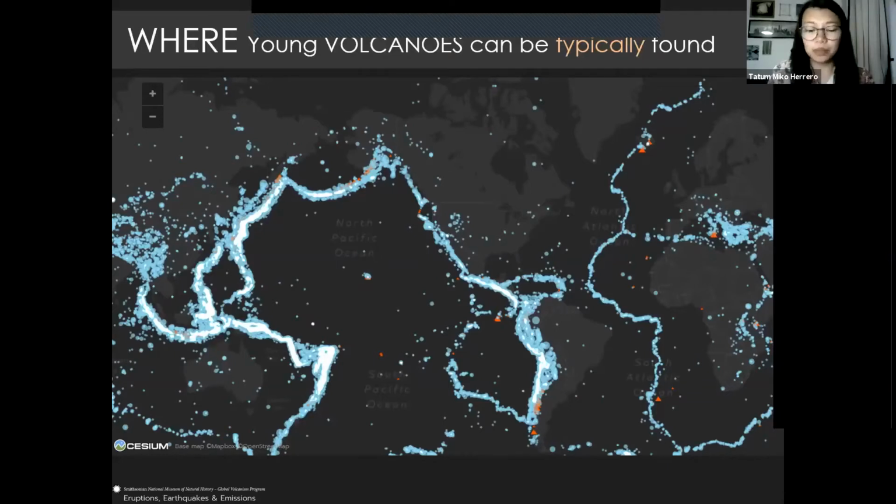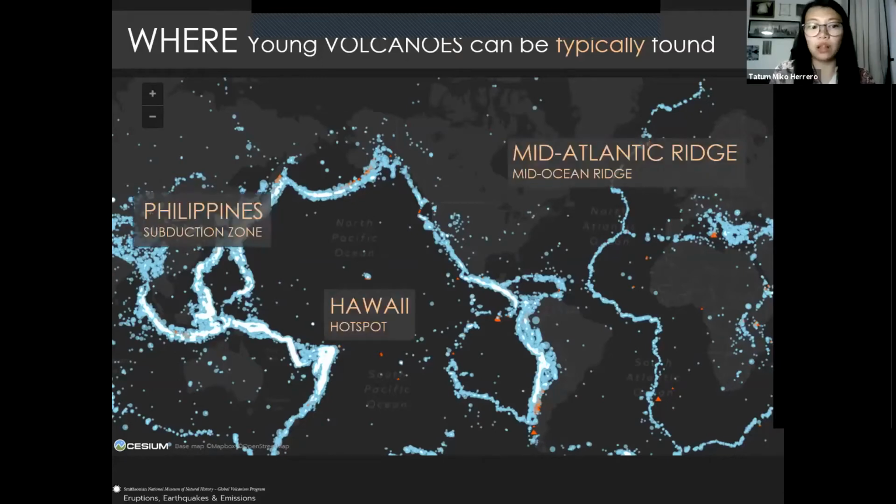For example, we can go along subduction zones, such as where the Philippines is. We can also go to where we have hot anomalous areas in the crust that we call a hotspot, like in Hawaii. Or we can go to where the plates are tearing apart and spreading and creating new ocean floor, along mid-ocean ridges, such as here in the mid-Atlantic.